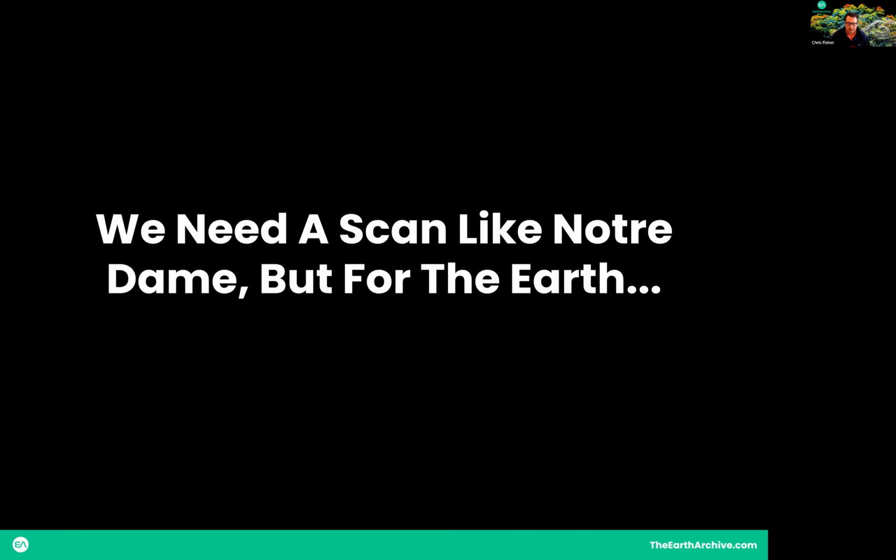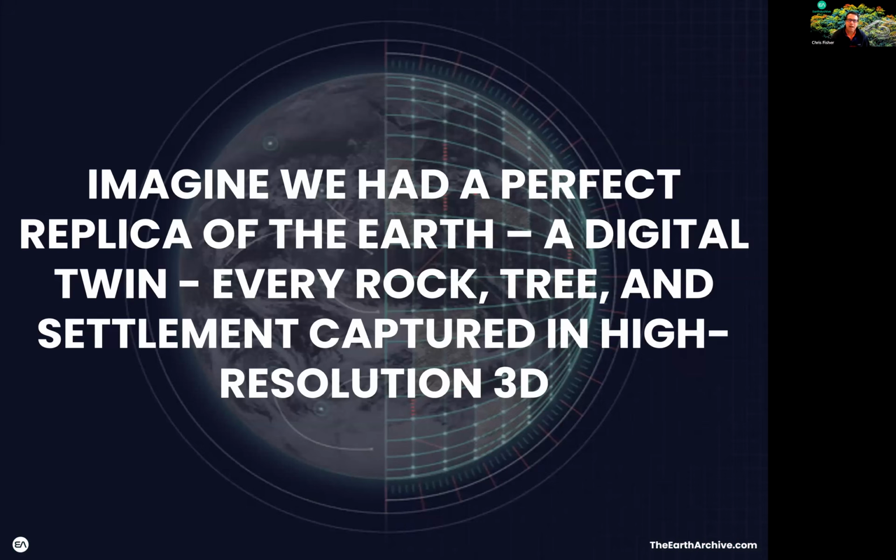It's about creating that background scan. Just imagine if we had a perfect replica of the Earth, a digital twin, with every rock, tree, and settlement captured in high resolution 3D. What could we do with that record? What have we already started to do with the scans that we've done as part of the Earth Archive? We can map every tree, document its size, height, width, calculate how much carbon those trees contain, to more accurately measure fuel loads to help combat wildfires. We can help build resilient communities and infrastructure.